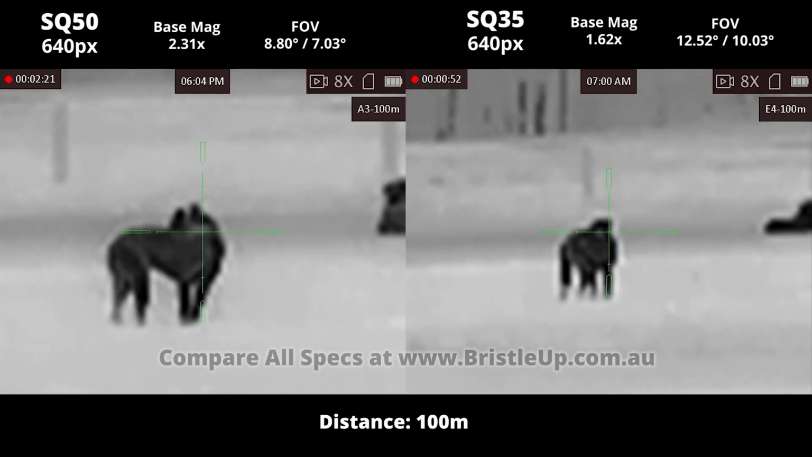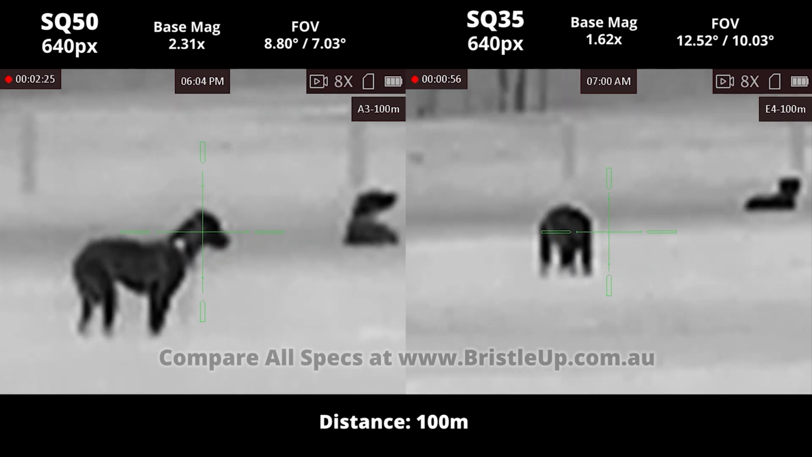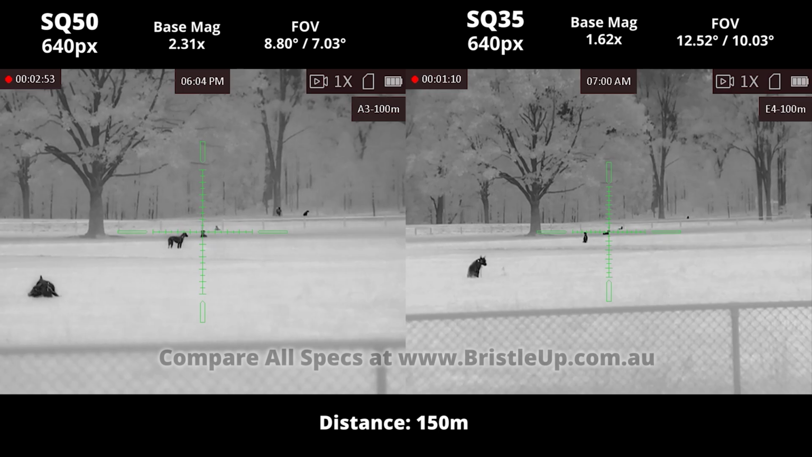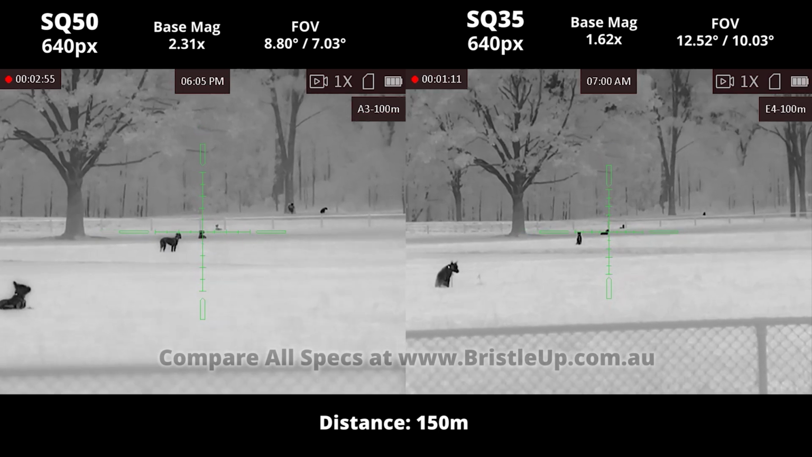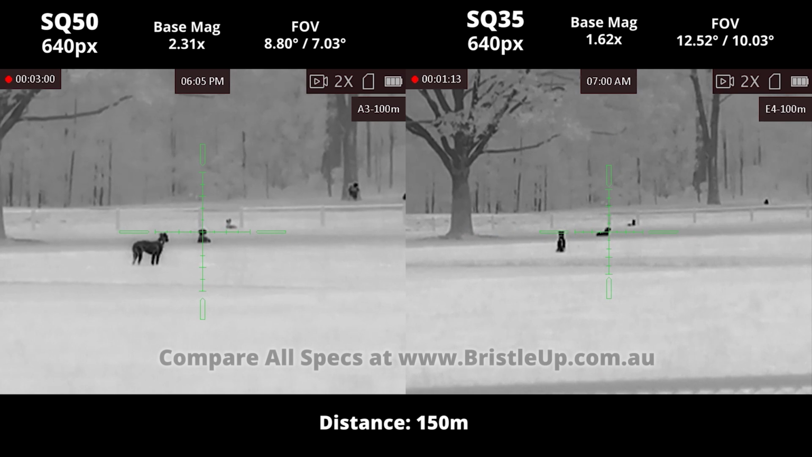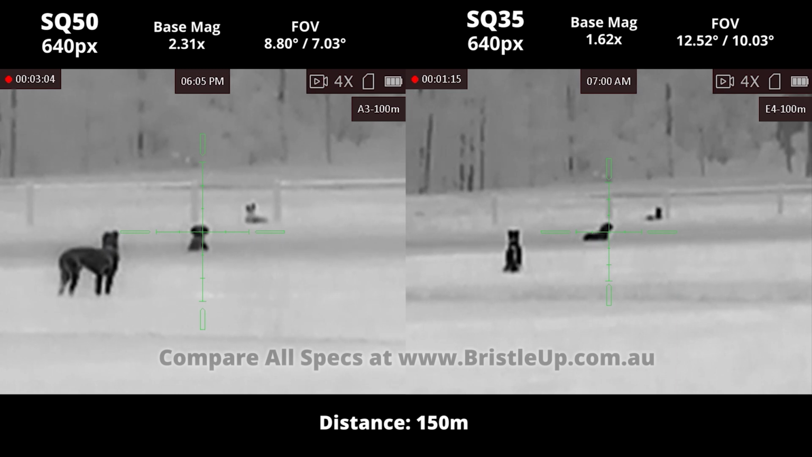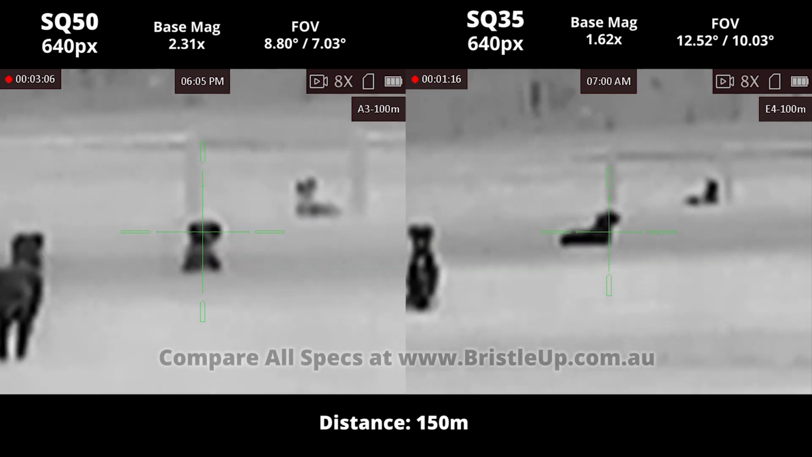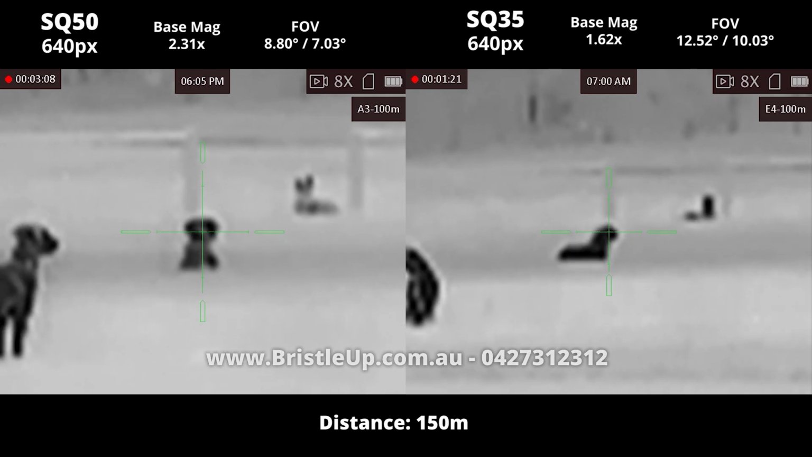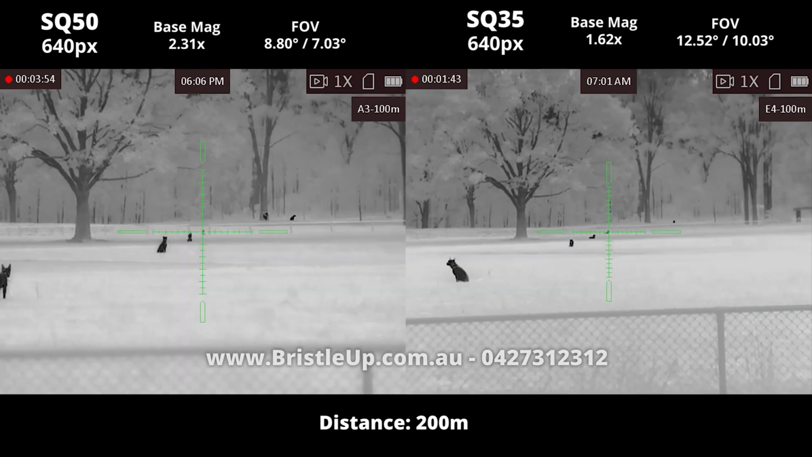If we take a look at the SQ35, it has a much lower base mag of 1.6, giving it a very wide field of view. This is great for fast target acquisition and makes tracking and taking out moving targets much easier. However, image quality is greatly affected the further you go out. Once you get to 150 meters and beyond, taking accurate headshots would become increasingly more difficult.